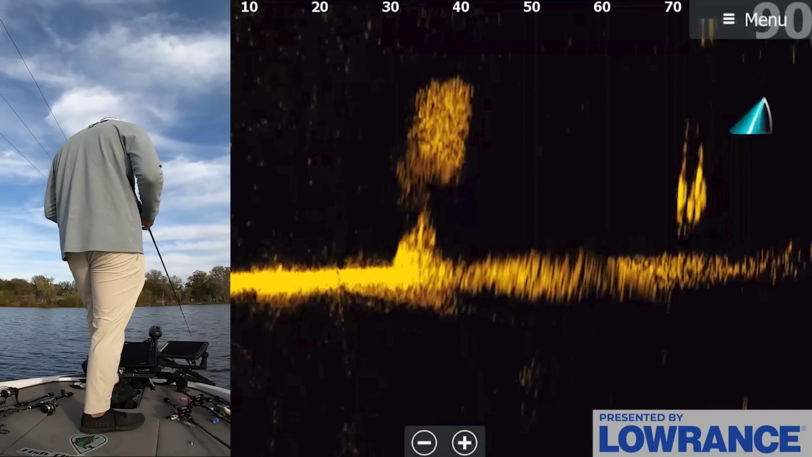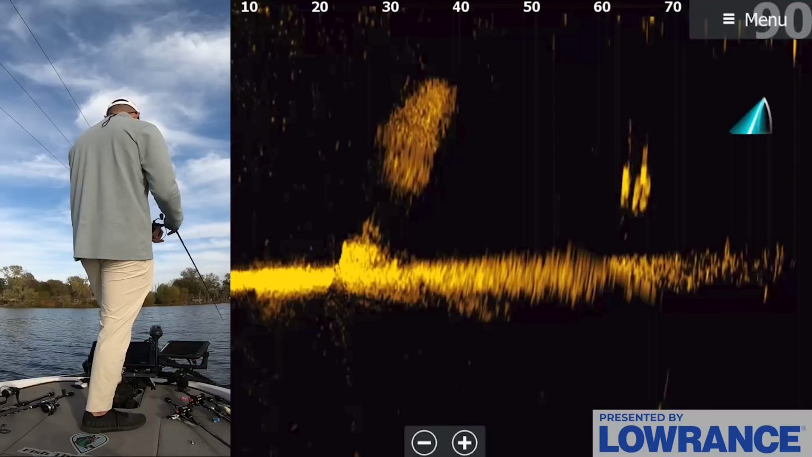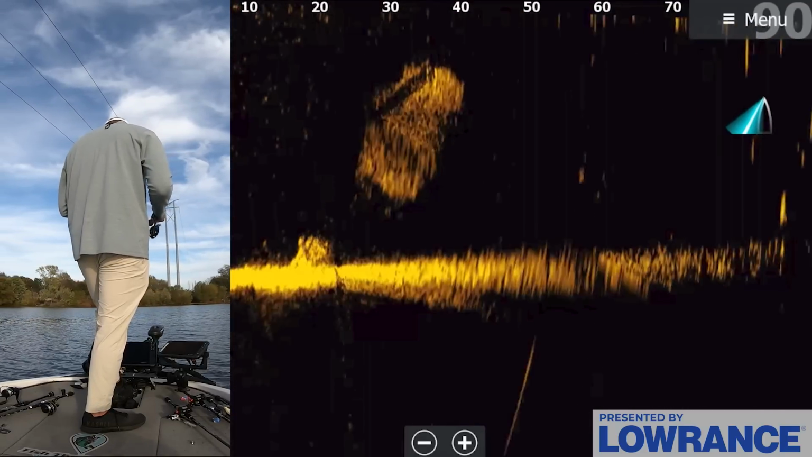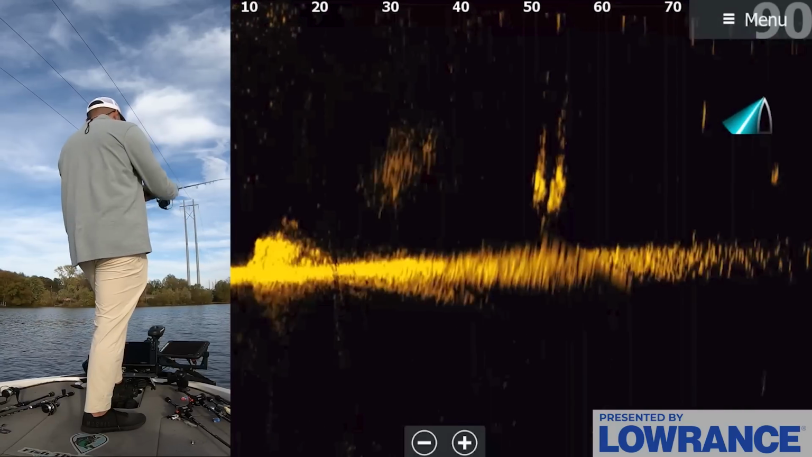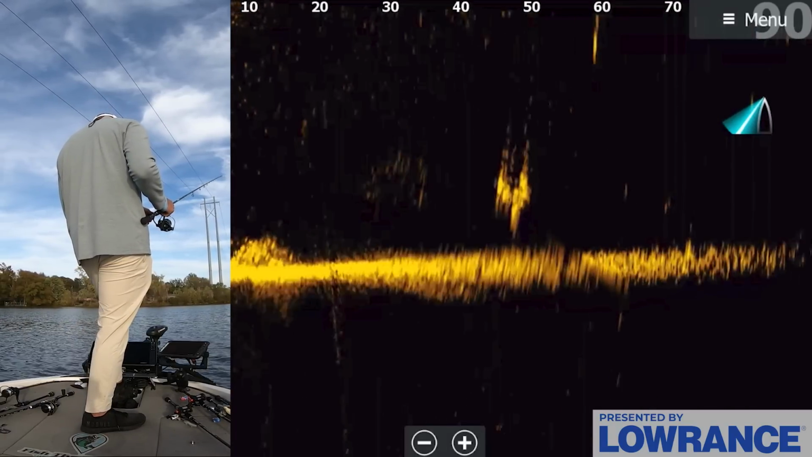Ooh, I like that right there. What are those? Those can't be bass. I don't know what those are. And I screwed up the cast. Nice. I don't know what those are. They're like giant things floating. If those can't be bass, those have to be something random. Some random species. I don't know what they are.